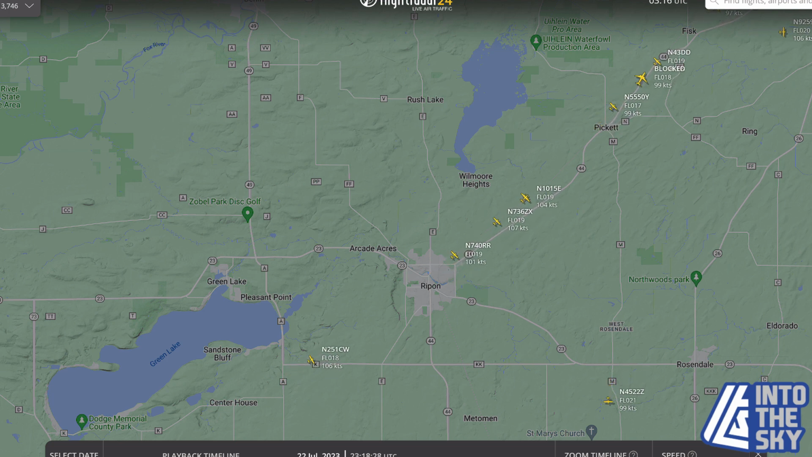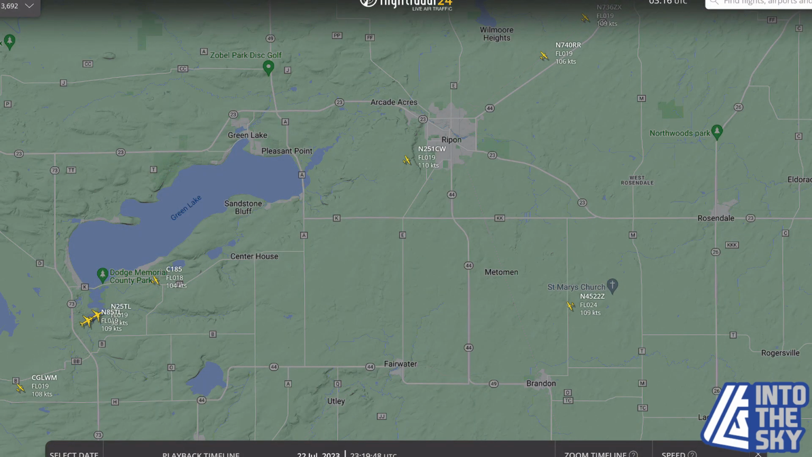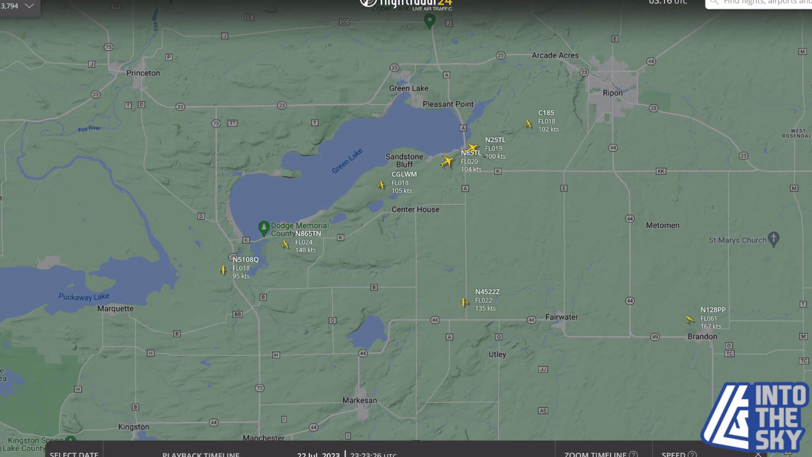If we look down here, we can see 4522 Zulu. He's coming back around. We'll speed this up here, save you some time. He does what he's supposed to do. He was too close to somebody, so he broke it off, and coming right back around, back to the beginning. There he is. Good pilot, 4522 Zulu. That's a good guy. Brings it all the way back around to the Puckaway Lake transition, where they're supposed to be coming in.